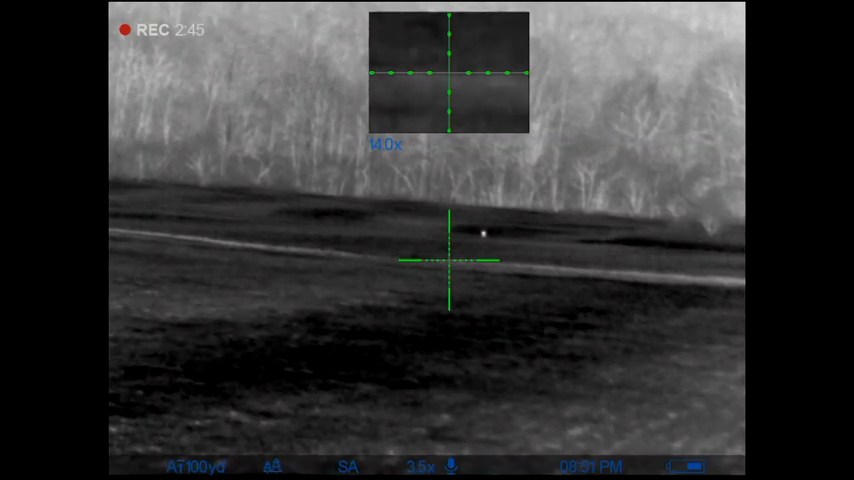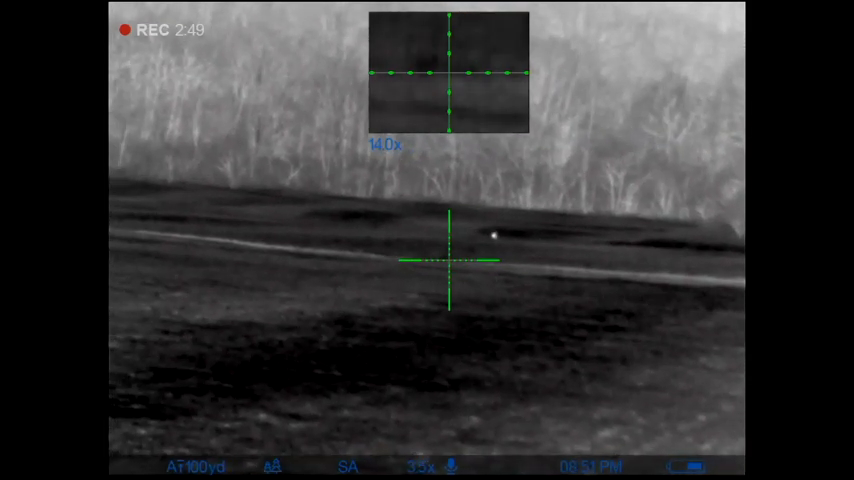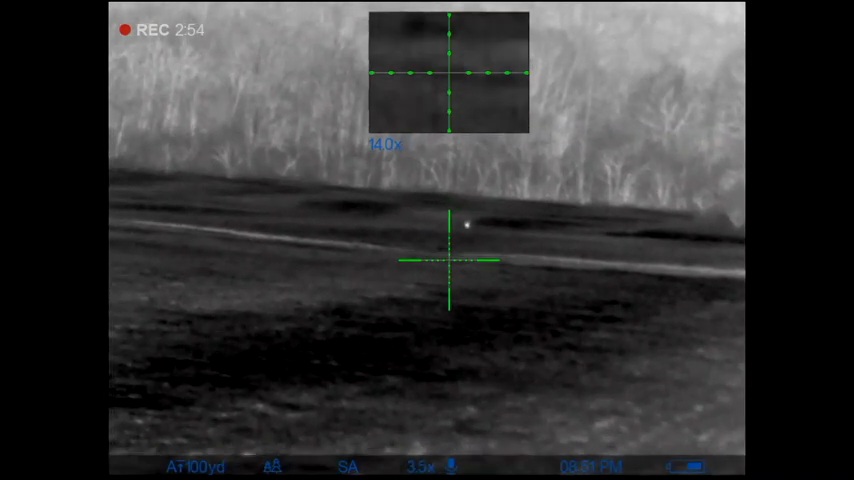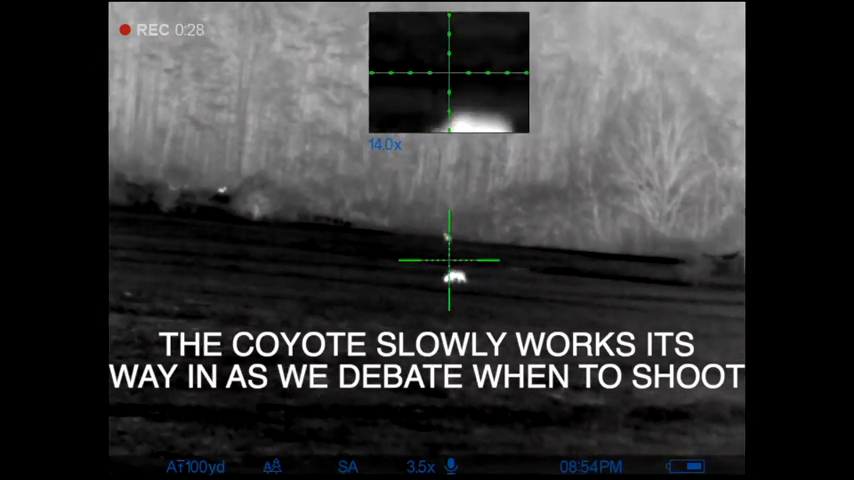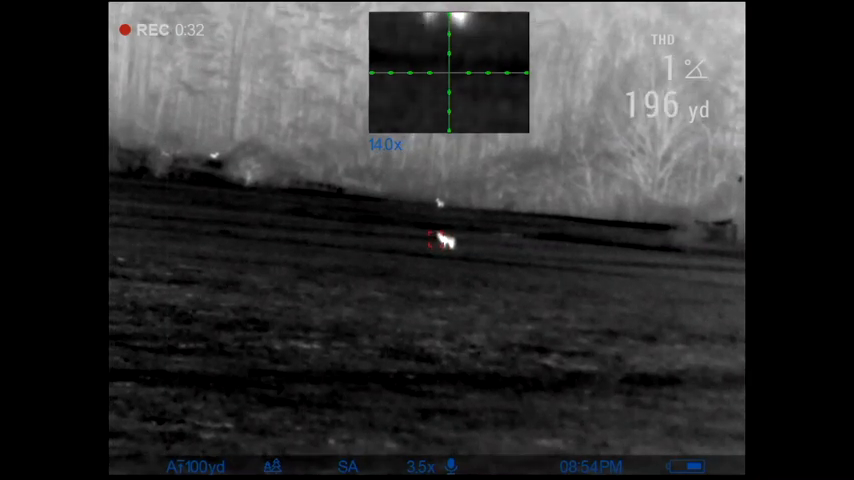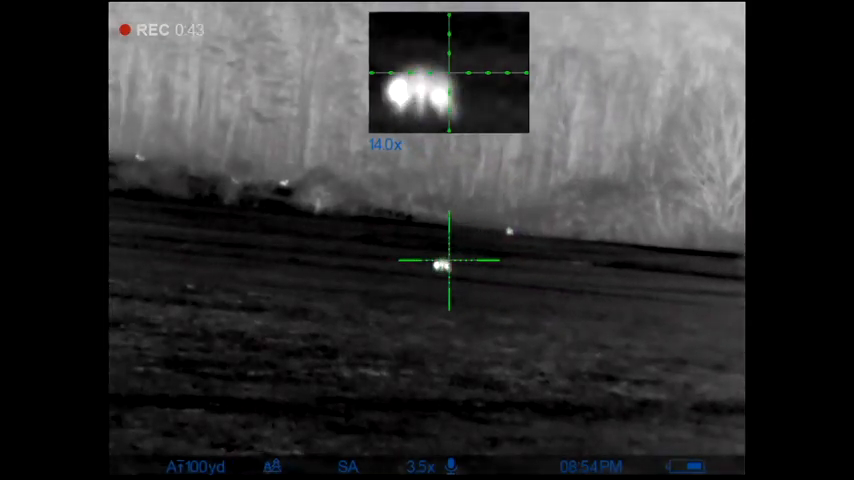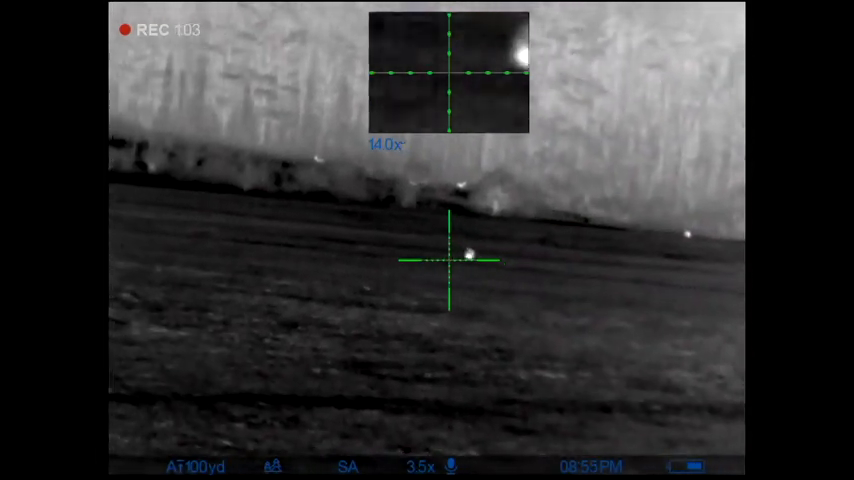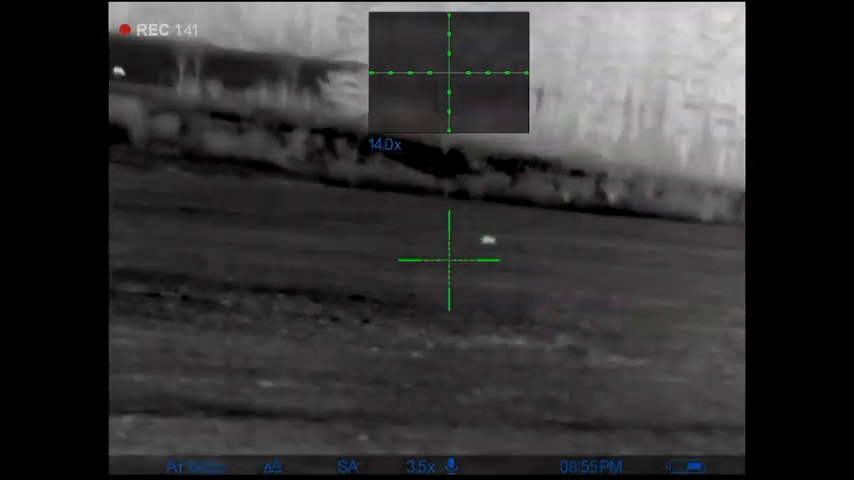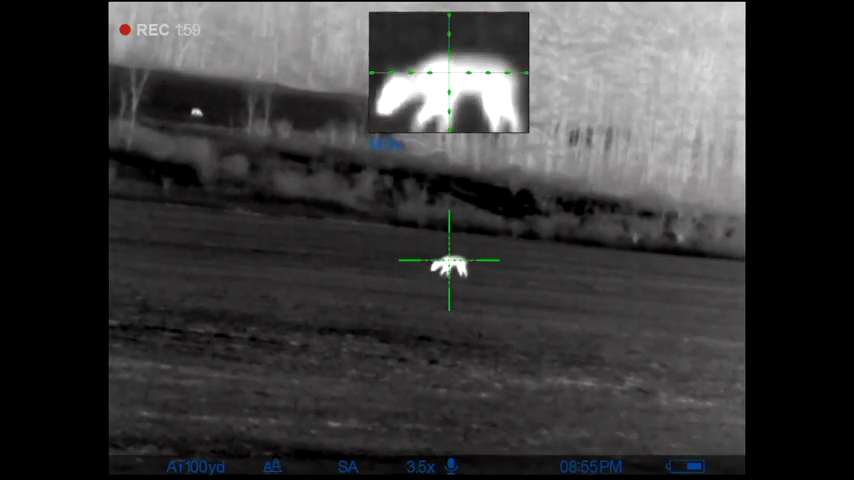Can't tell if it's coming or going. I think he's coming. He's coming. I'm getting like 196. Ready? 3, 2.